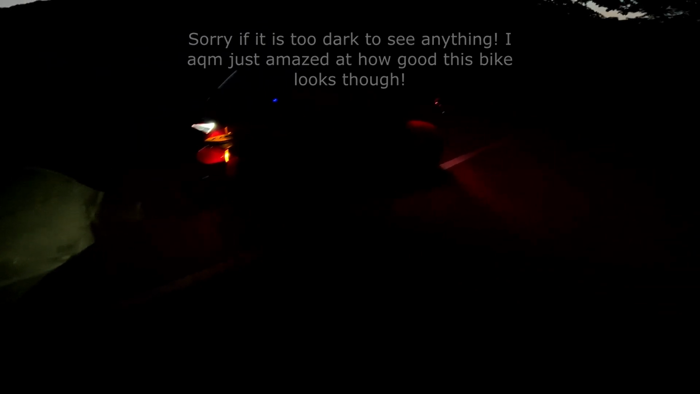Here's what this beautiful bike looks like at night. It looks so good. I love the red on it. I know a lot of people don't really like the red, but I think the red just looks amazing. Look at how good it looks.